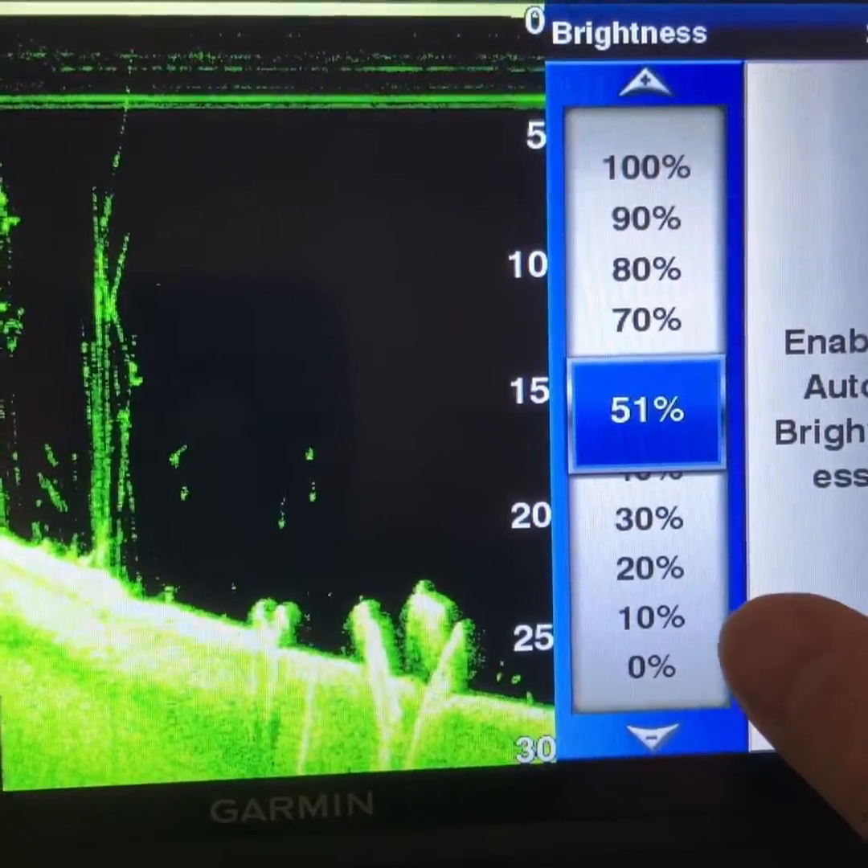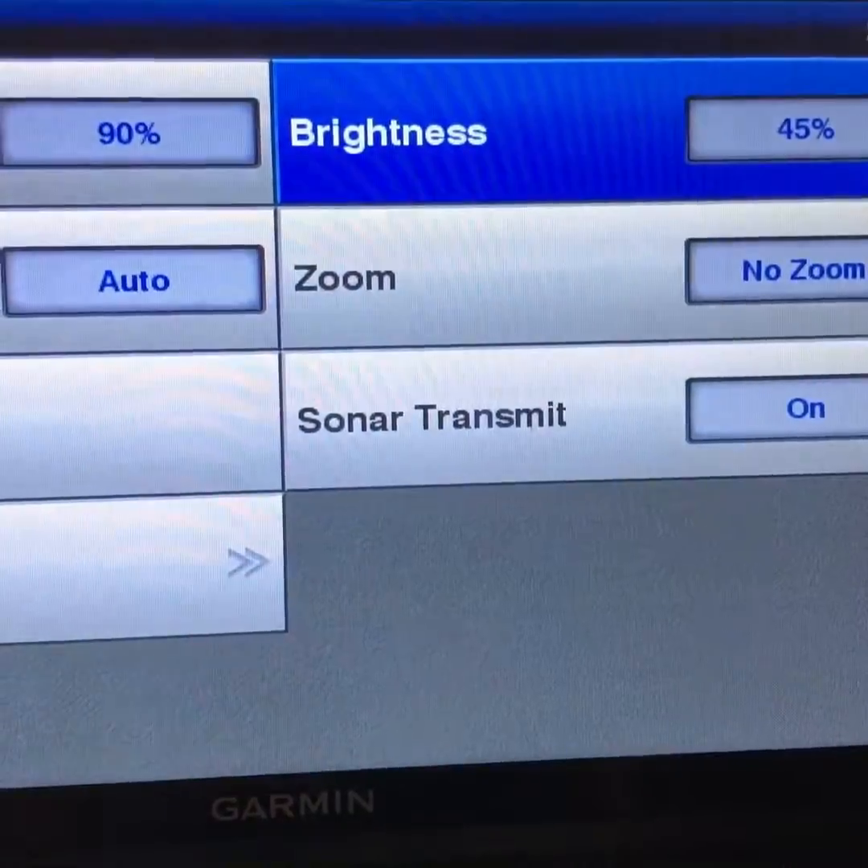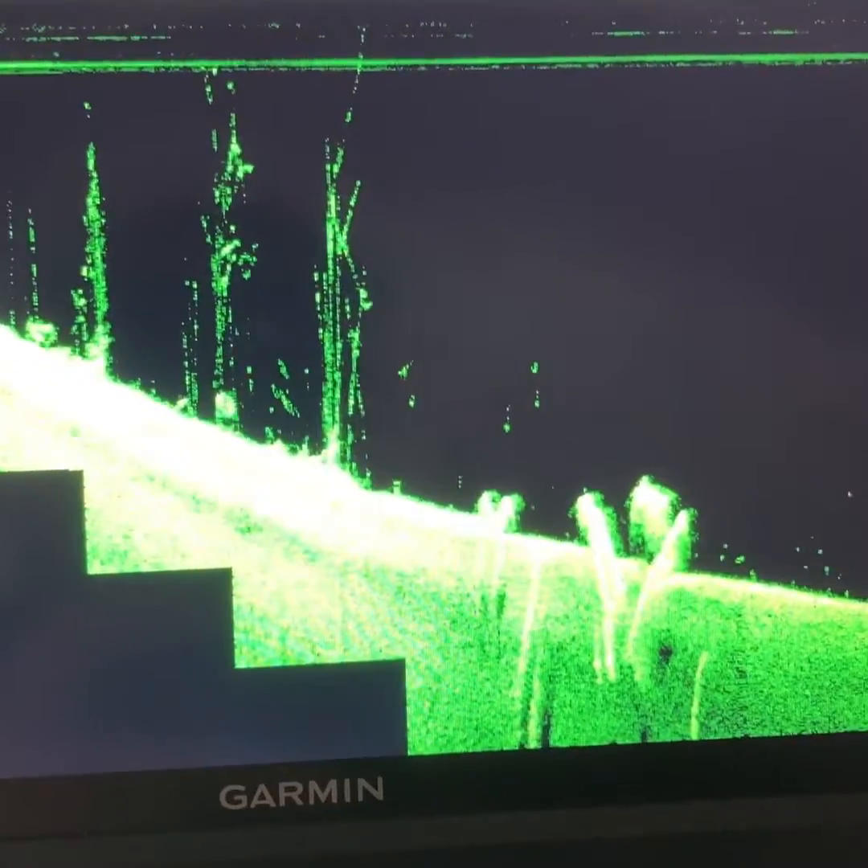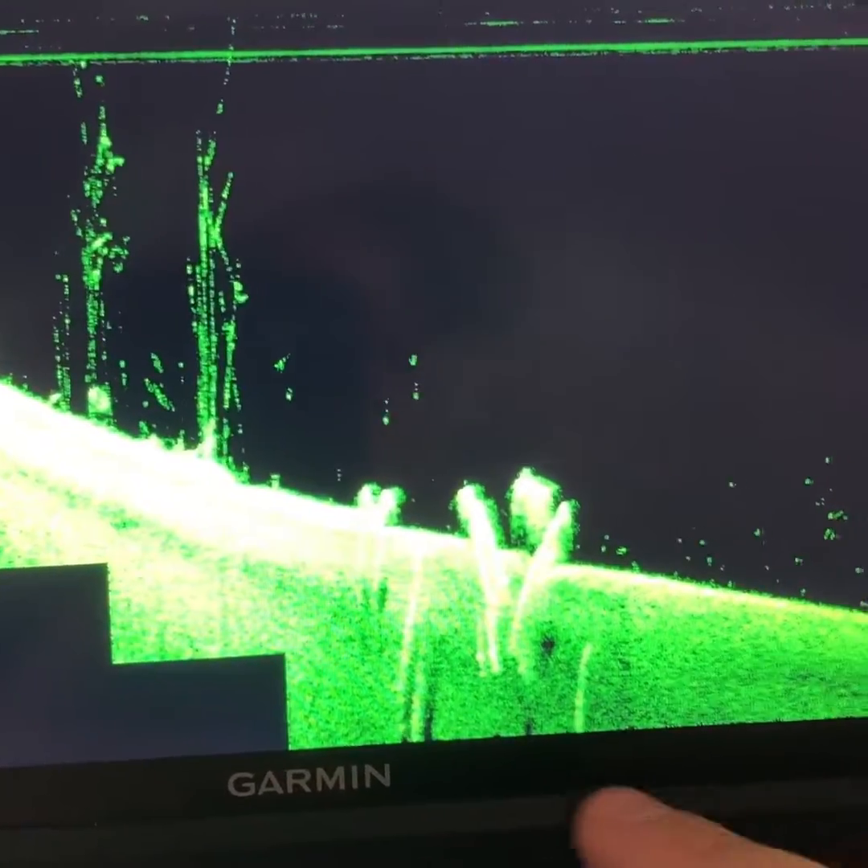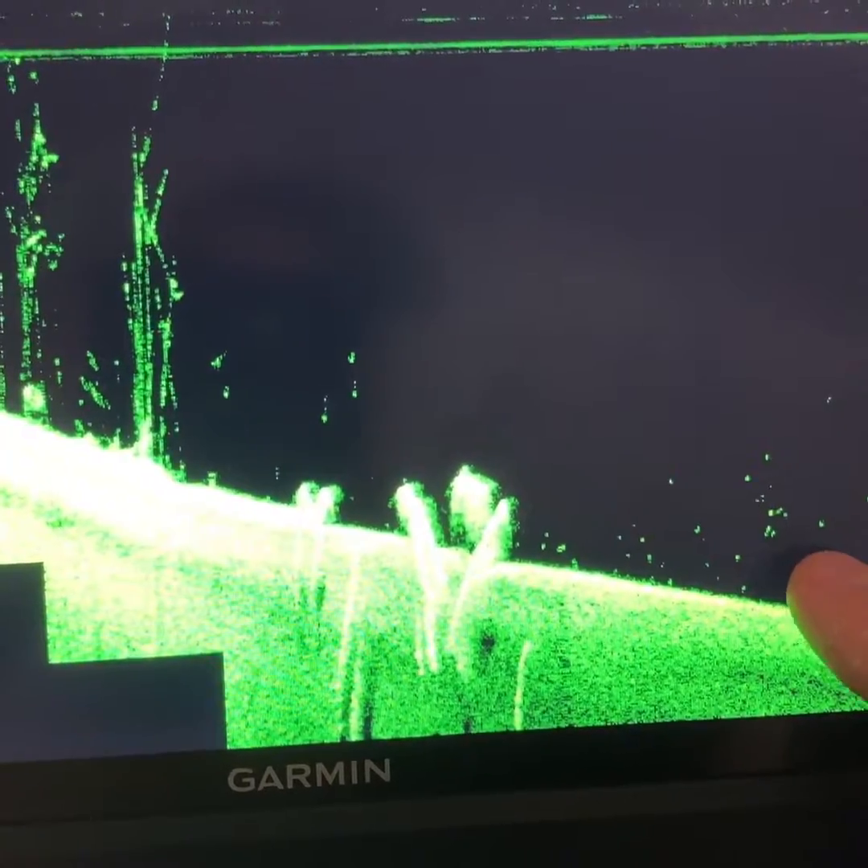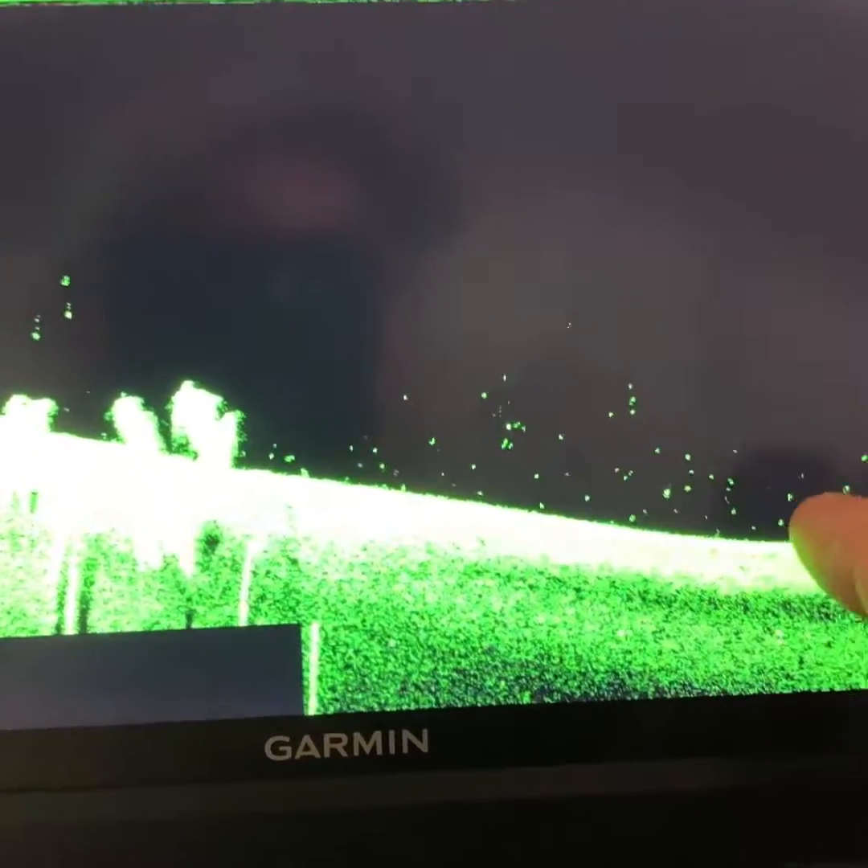Let's jump it up a little bit. Yeah, say about 45 is where I would actually set it. Okay, now in this situation, blue, bright, sunny skies, this is going to give me the best detail. See, these are all little fish hanging out right here. So that is how you tell whether or not that's fish. If you start seeing them dots and stuff on your down view sonar, that is fish.